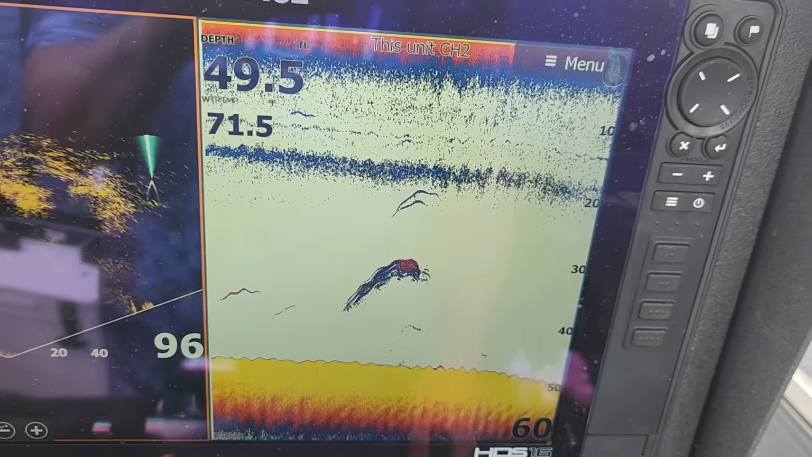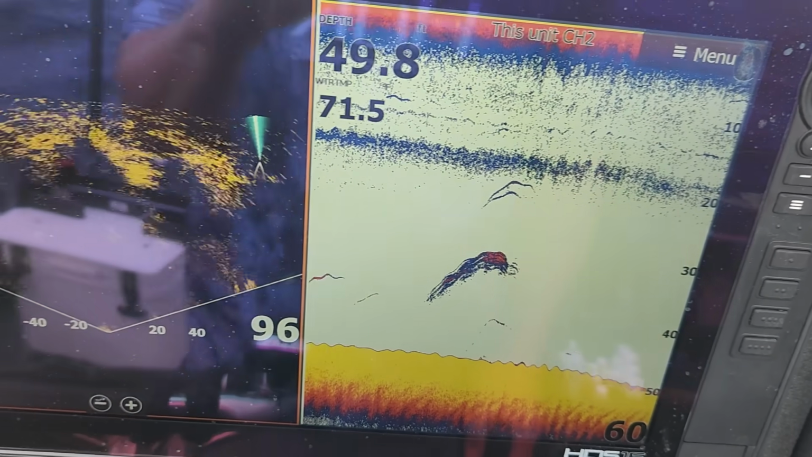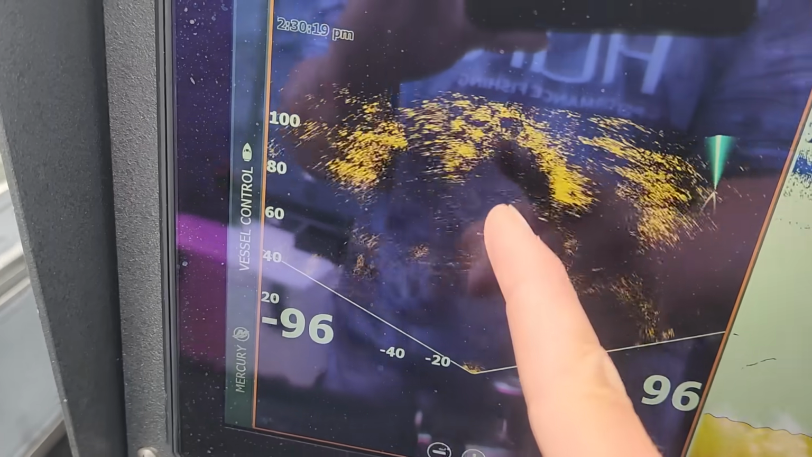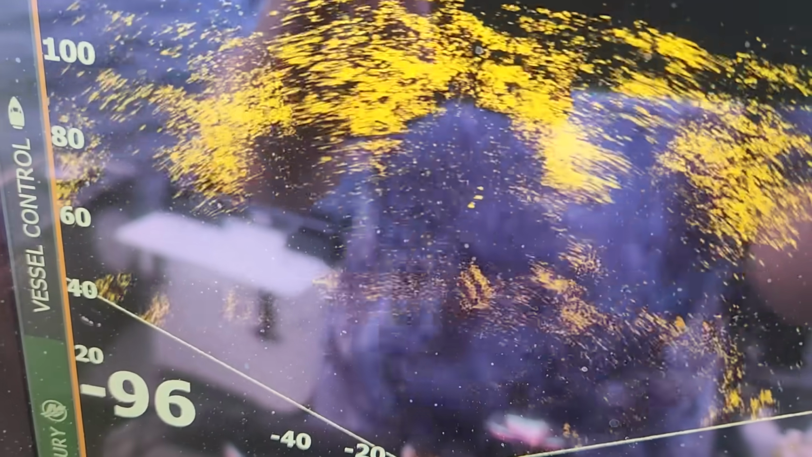So hopefully that all makes sense. I know I just kind of threw a lot at you guys there, but there are fish here. They're swimming right past my gear. You can see it right there. Look at that little guy go. So there are fish here.